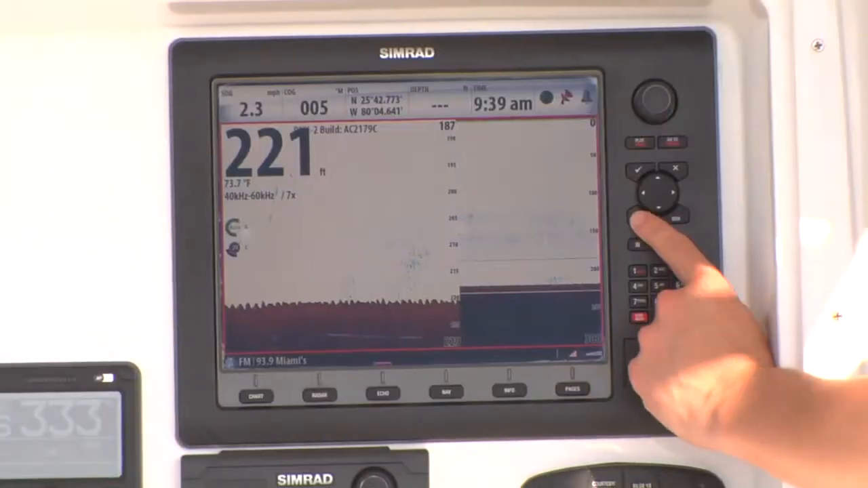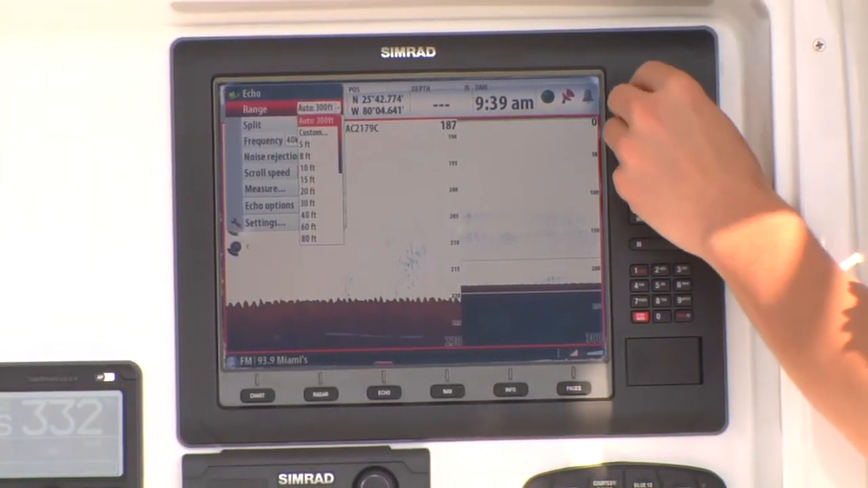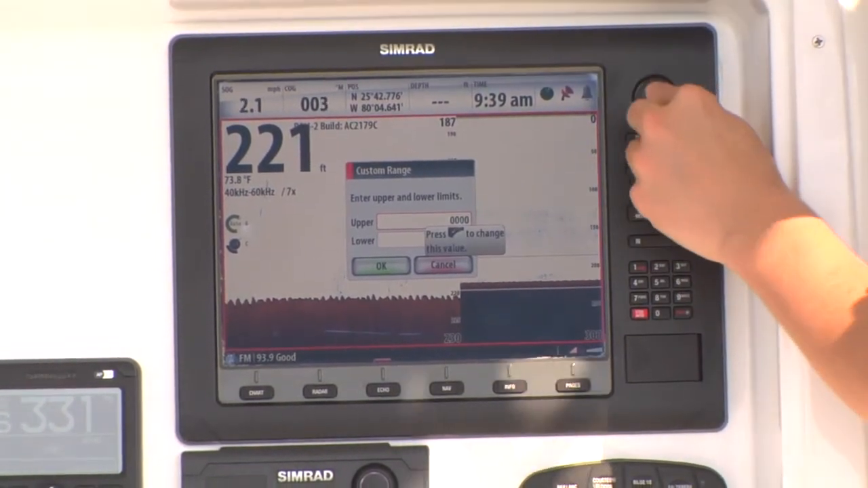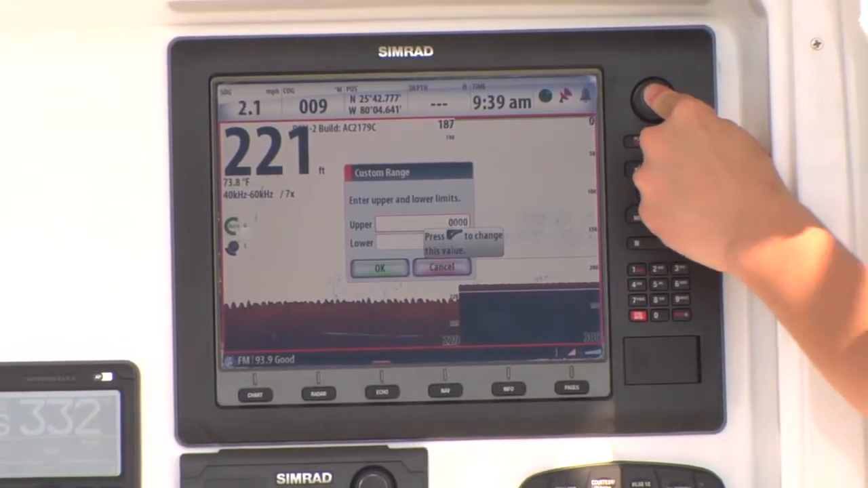Using custom upper and lower limits is an exclusive feature only found on the Simrad NS series. Setting a custom upper and lower limit is ideal for trolling tactics when you want to selectively choose and monitor an area or range within the water column.